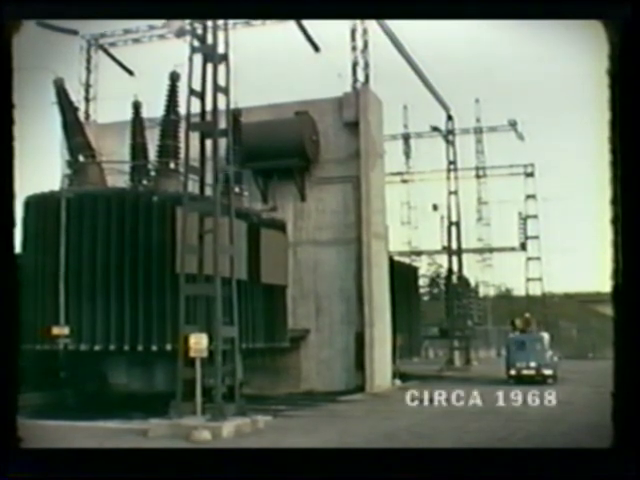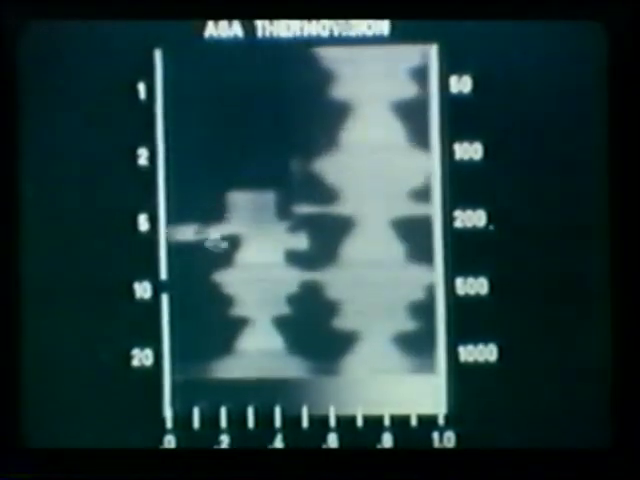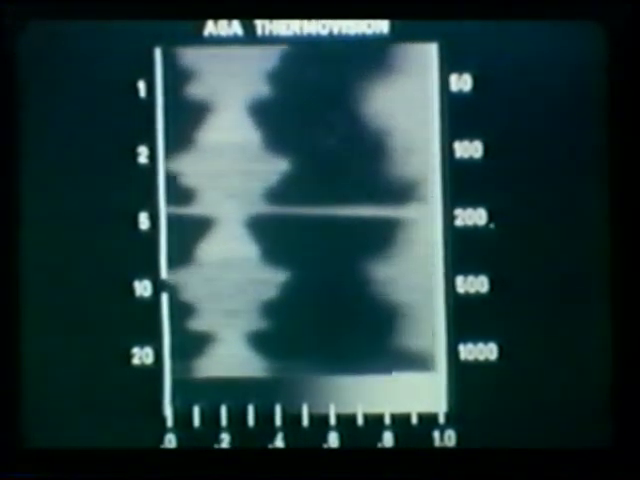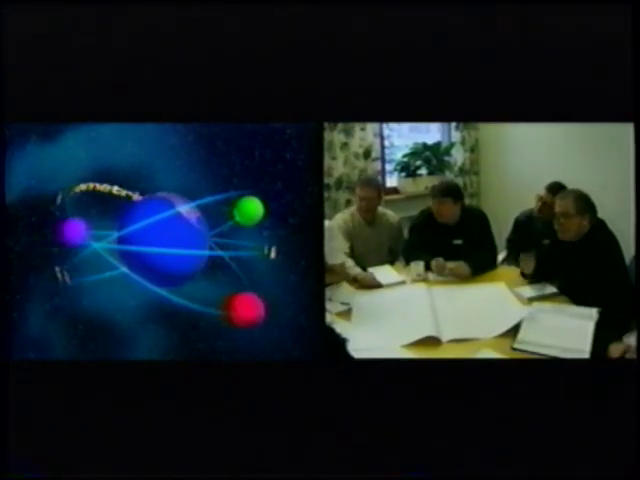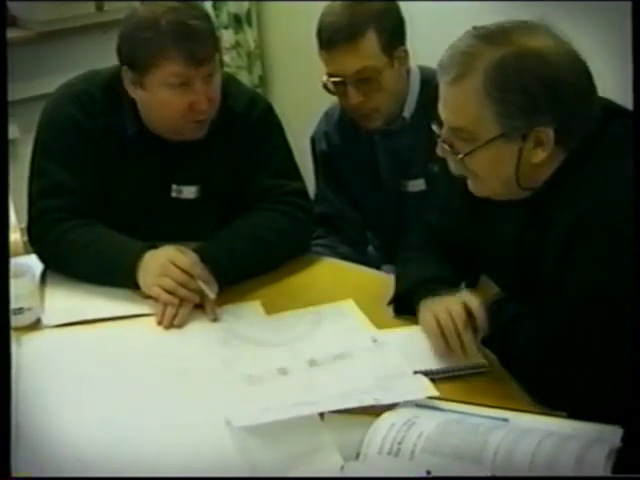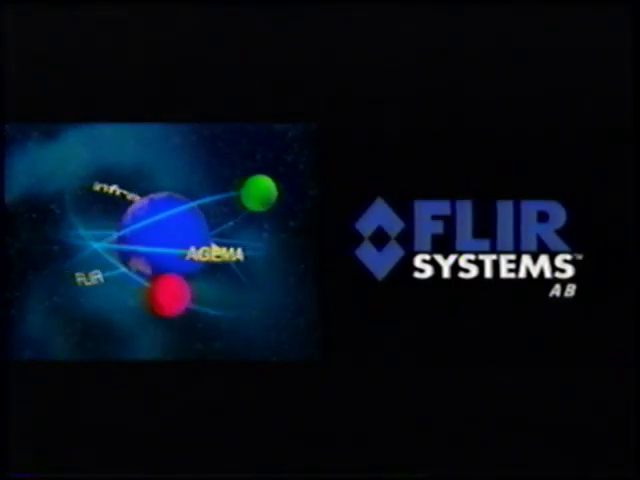For the last three decades, FLIR Systems has played a leading role in the infrared industry. In 1998, we merged with Agema Infrared Systems, the industry leader in uncooled thermography systems and advanced infrared sensor technology development, creating FLIR Systems AB.